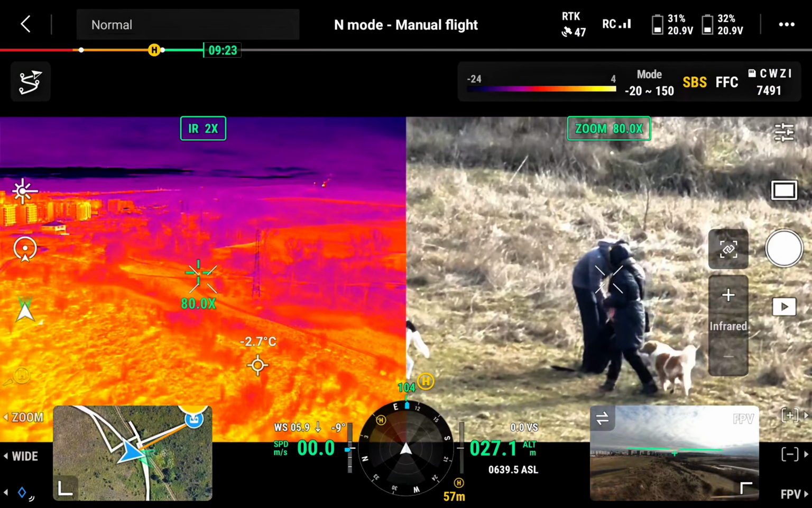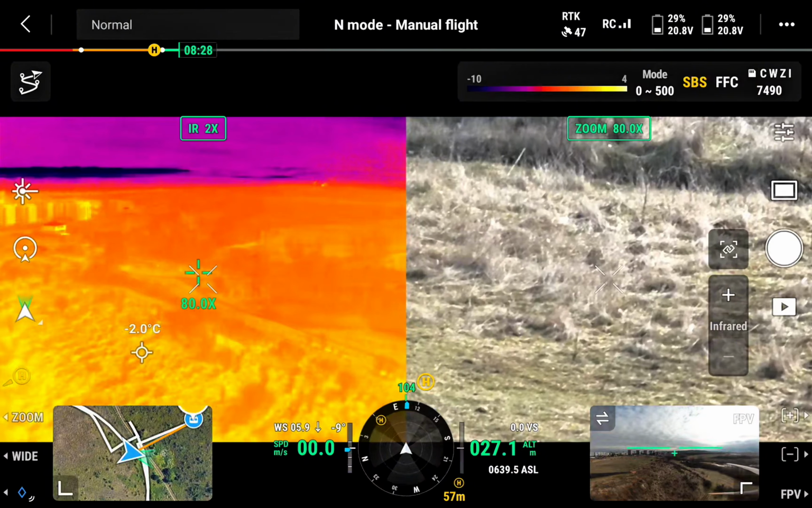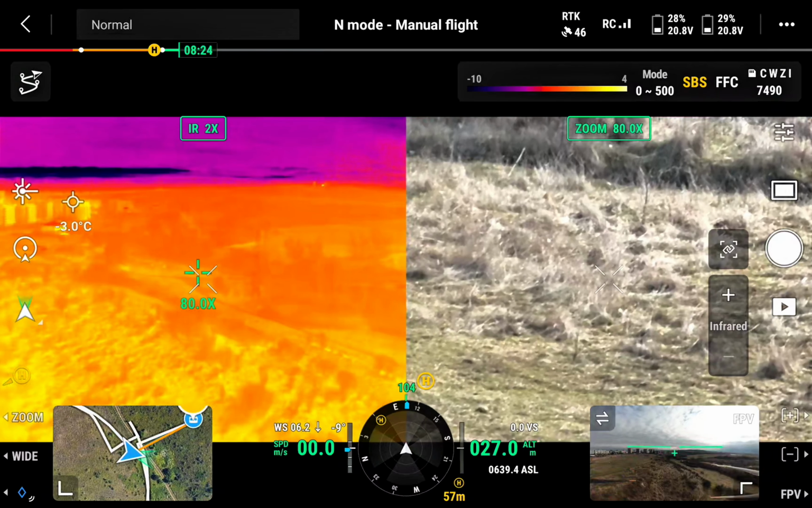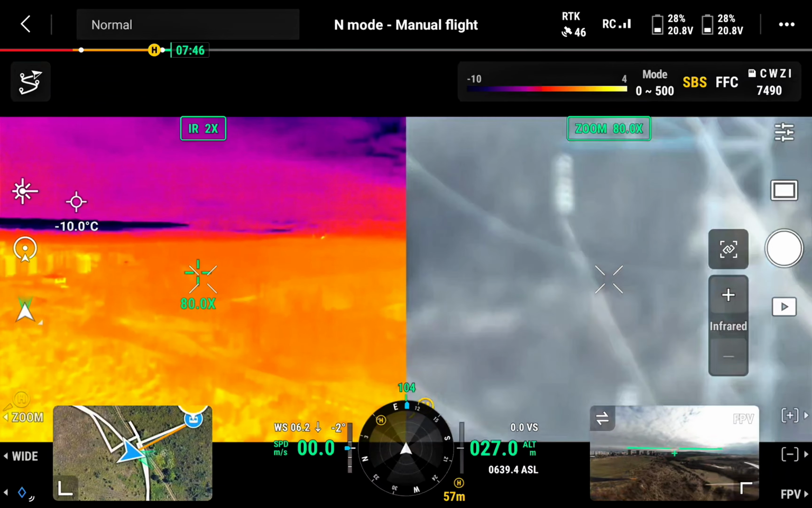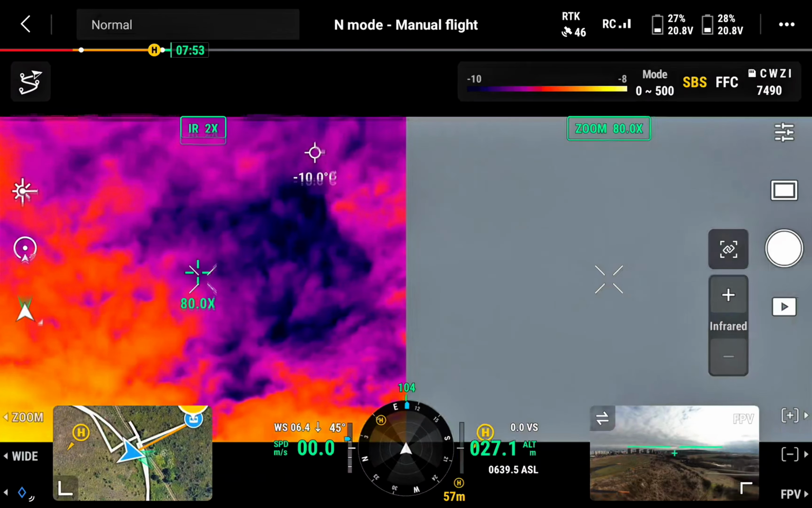So you can also duplicate the screen here. So you can literally see here, tap on the screen and see how cold it is. Here's -1. So the earth is in general quite warm. But actually where I'm standing now, it's also frosty. So, but let's see, for example, here, -4. -3. If we go up. And then here, -10. So it's immediately much cooler.